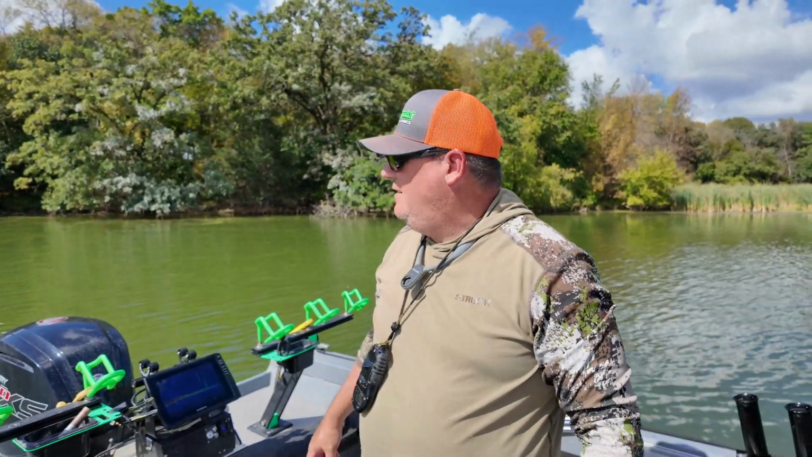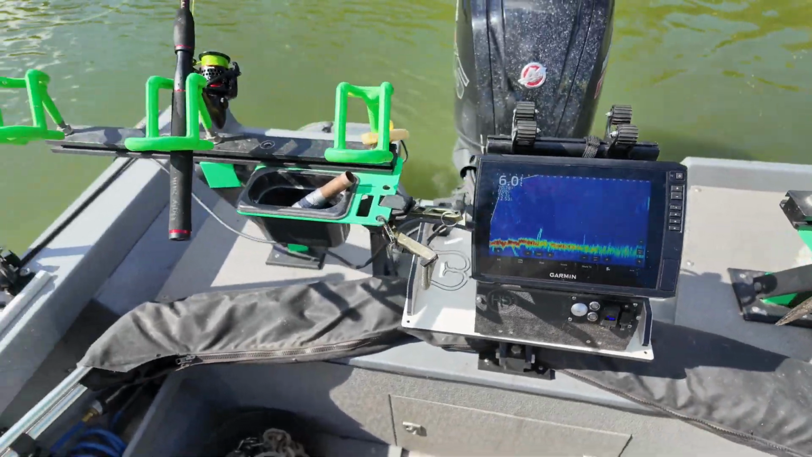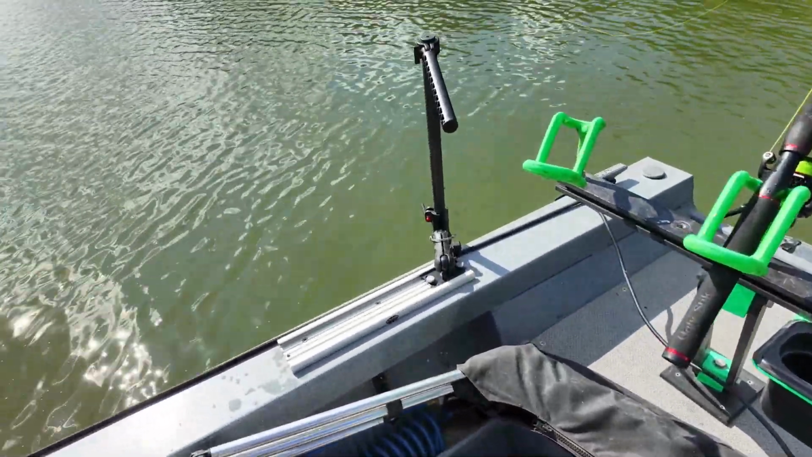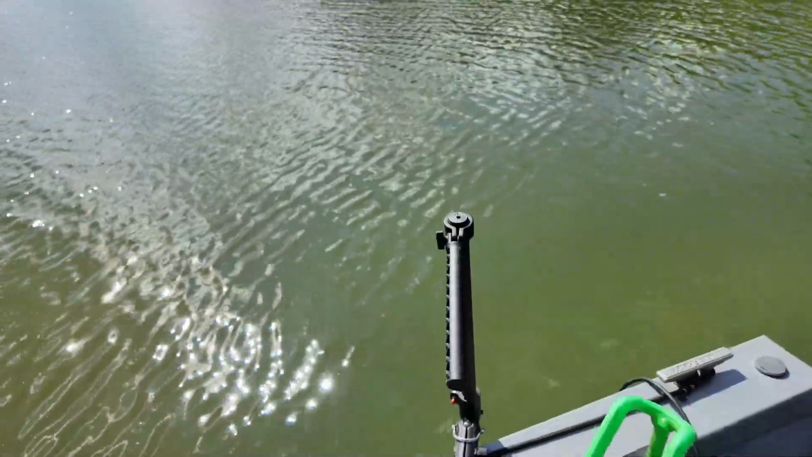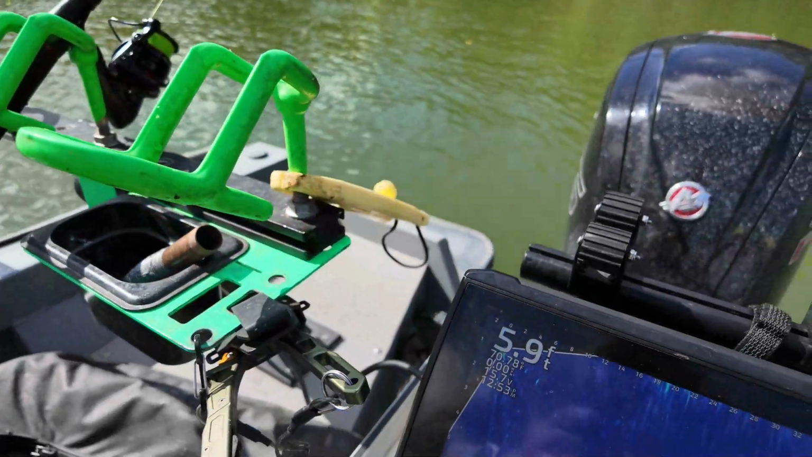All right, there's a few fish in the area. Let's catch a few more. Notice these fish were kind of acting a little scared, jigging right below the boat. So I put my bobber down. We're at 6 feet here. I got my bobber set maybe 4.5. We'll see if I can, bobber's right there. You should be able to see it here on the Livescope.